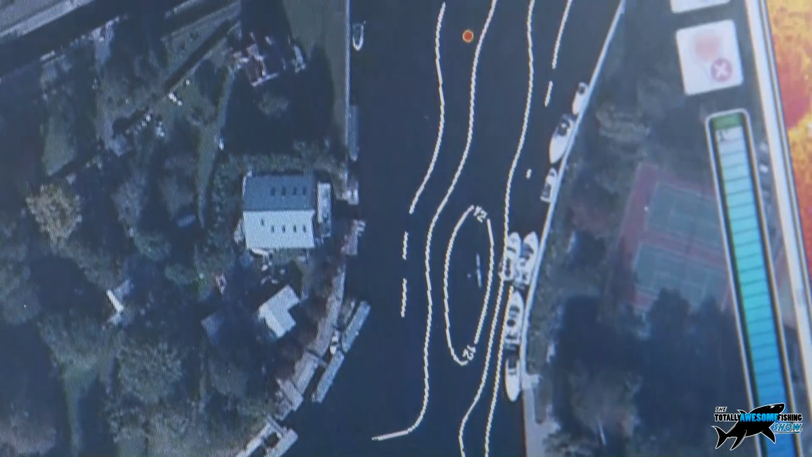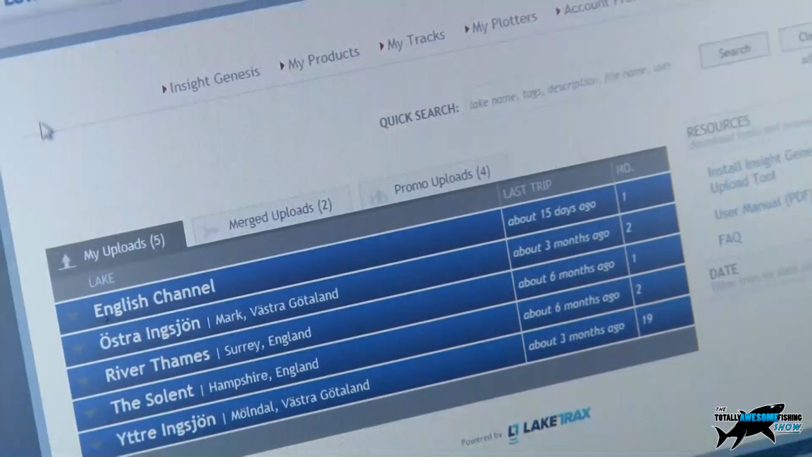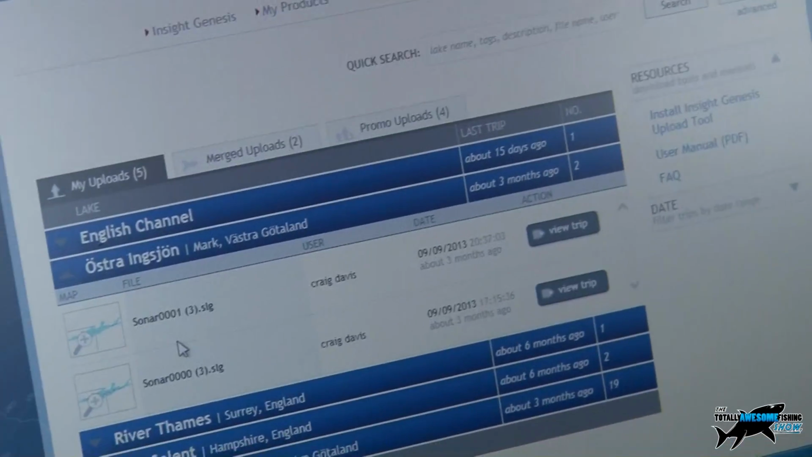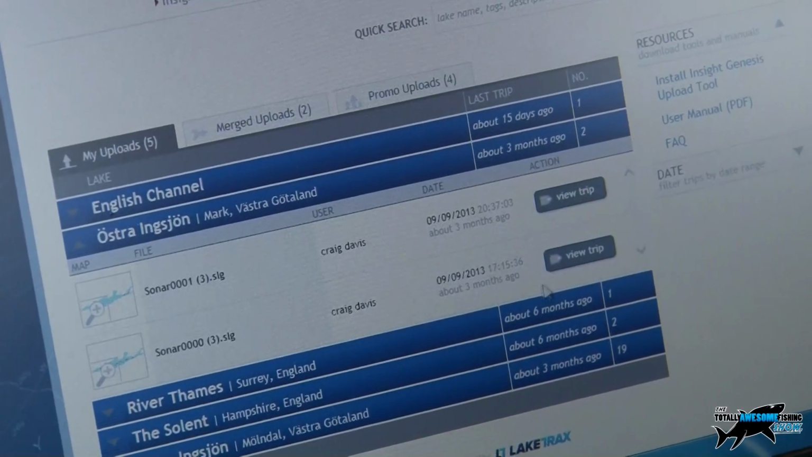But I can show you the vegetation maps. I've actually got some previous recordings from a colleague out in Sweden. We can have a look at that and see. This is freshwater, Craig? Yeah, again, this is a big lake out in Sweden. So let's have a look.